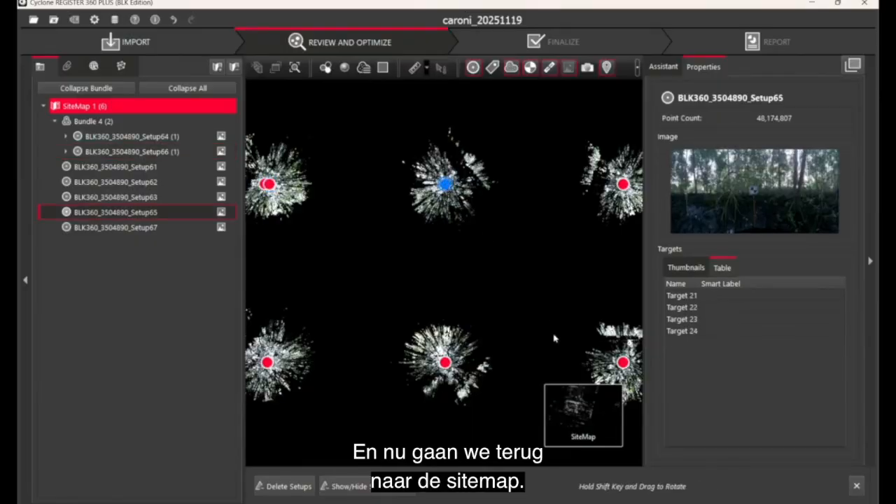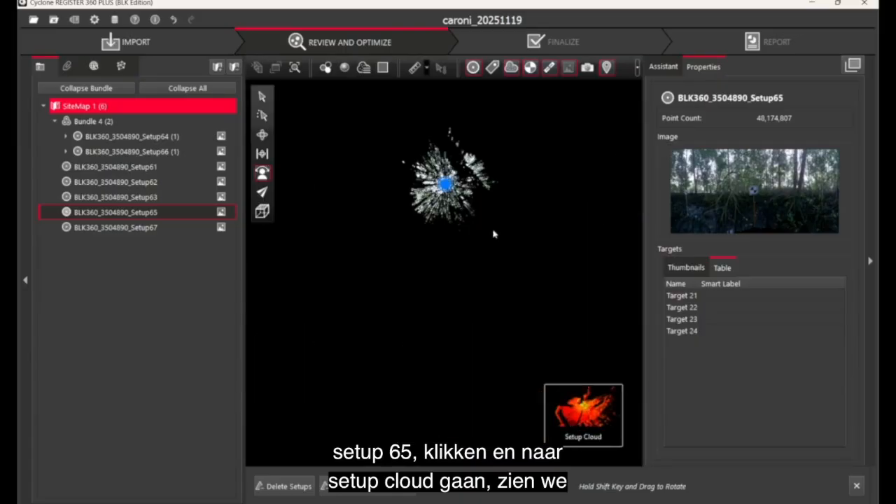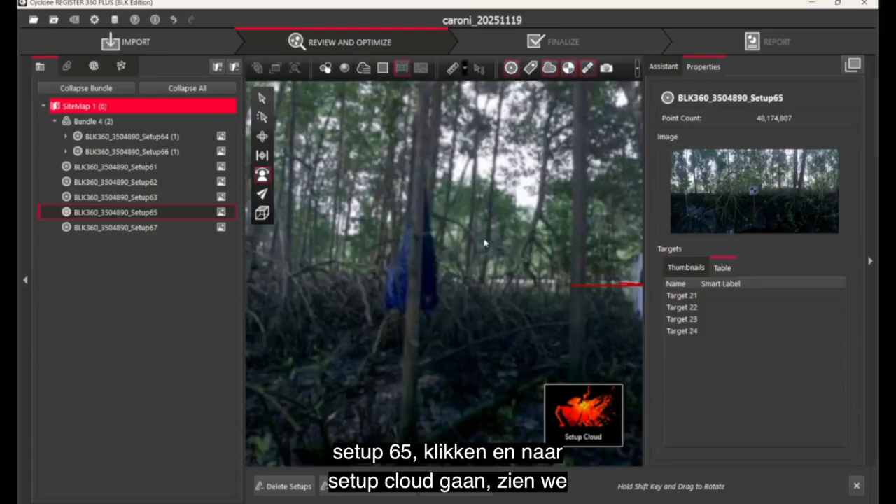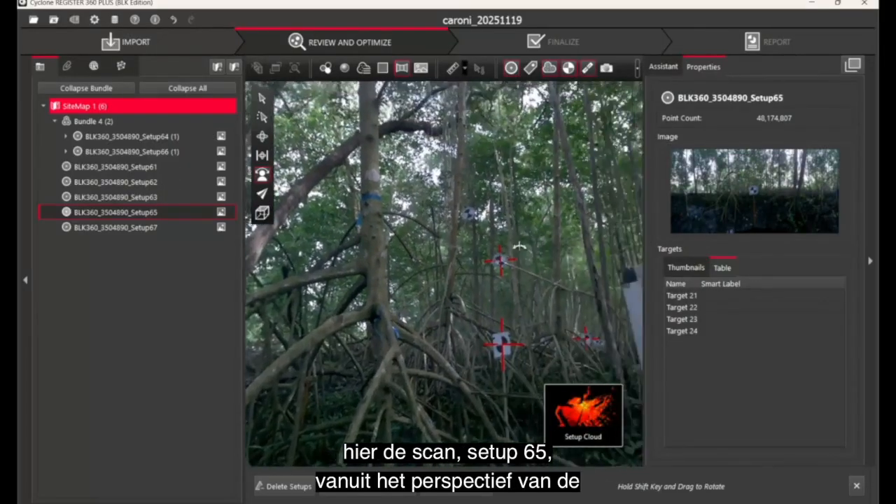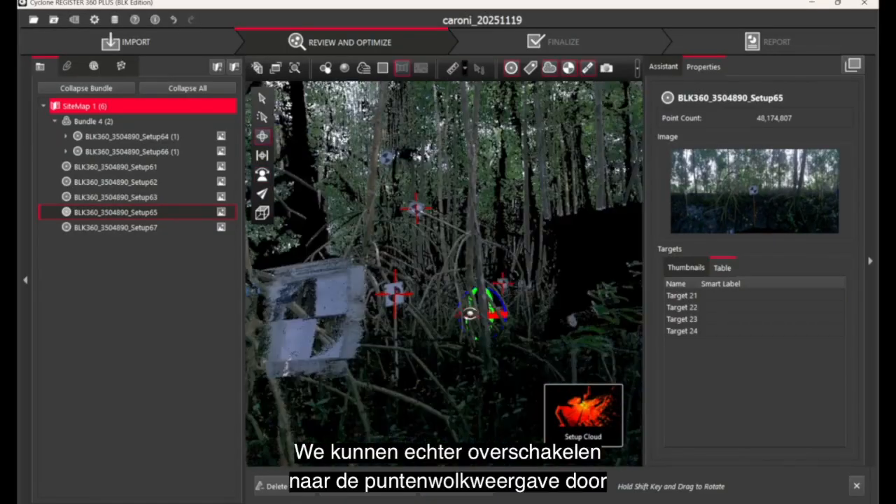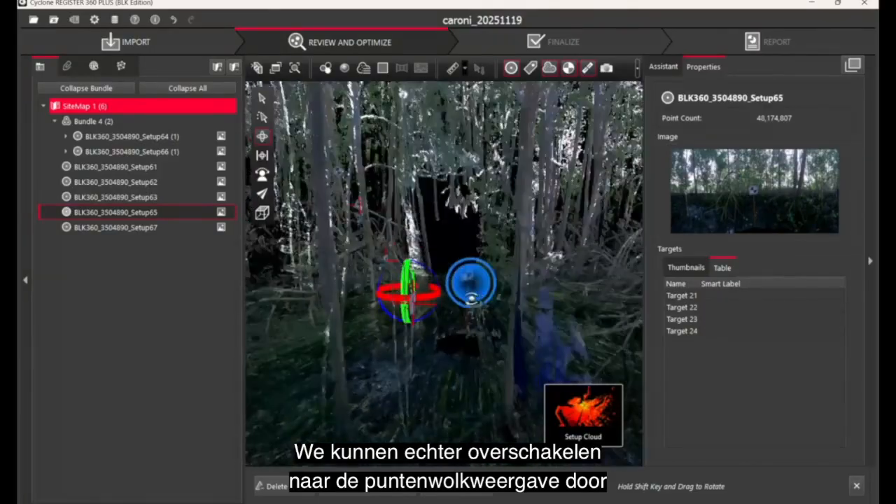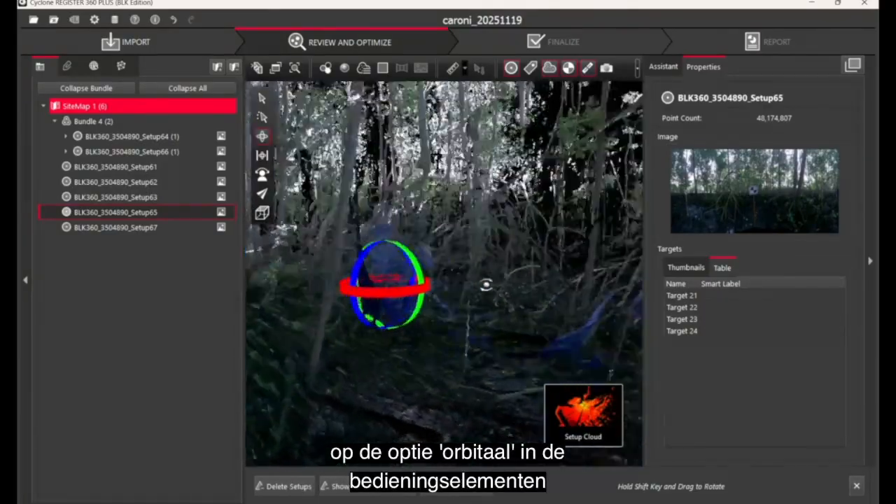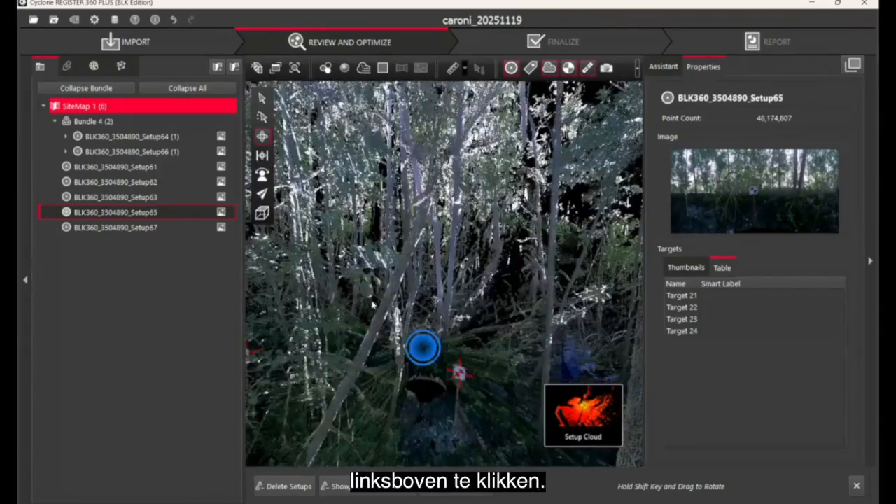If we click on this individual scan, setup 65, and we go to setup cloud, again, we are seeing this individual scan, setup 65, from the perspective of the scanner and the image. But we can switch to point cloud view by clicking on the orbital option in the controls on the left, top left.